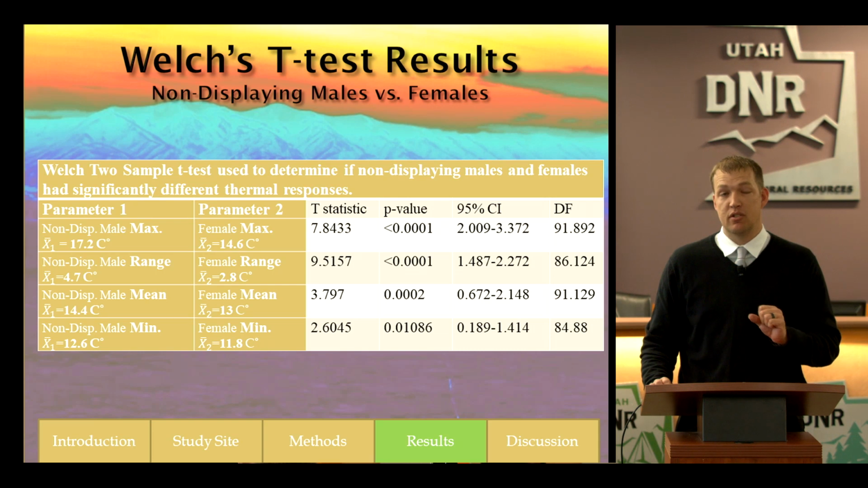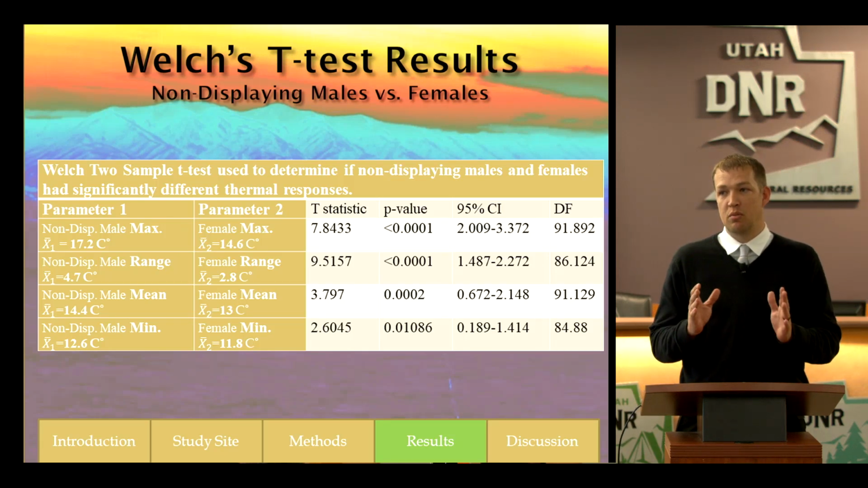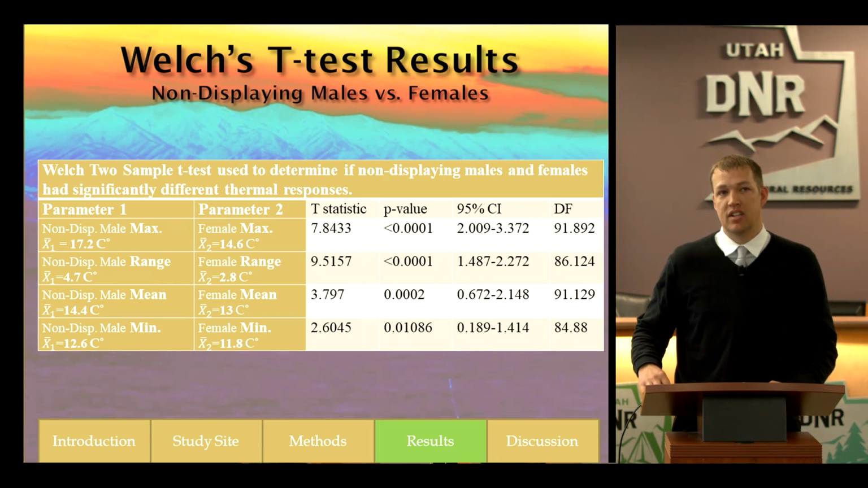So if it was 0, there would be no statistical significance. They would be the same. They wouldn't be different. So the larger the number, the more separation there is, which I found interesting for the range, because if you look at those x1, x2 values, those means are only 1.9 degrees different, but the maximum has almost a 3-degree difference, 2.5 degrees difference. However, the t statistic for the range is different because there's more of a difference between 1.9 than there is between the 2.5 and the maximum temperature.